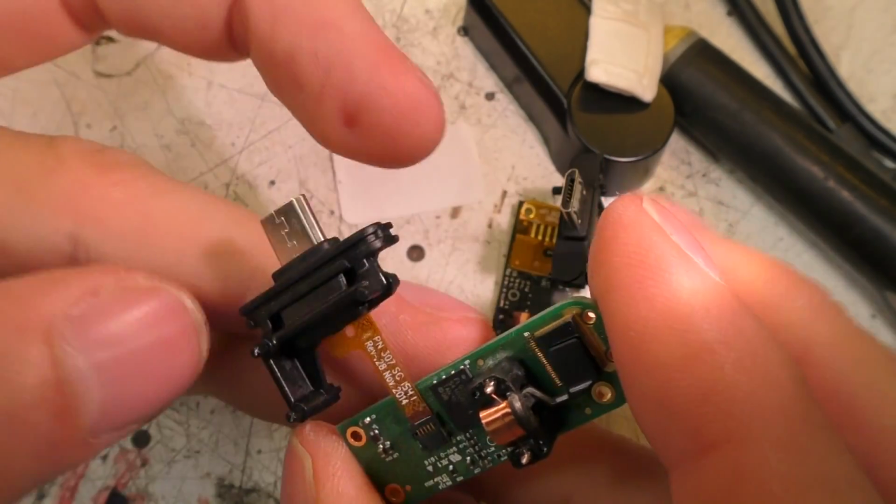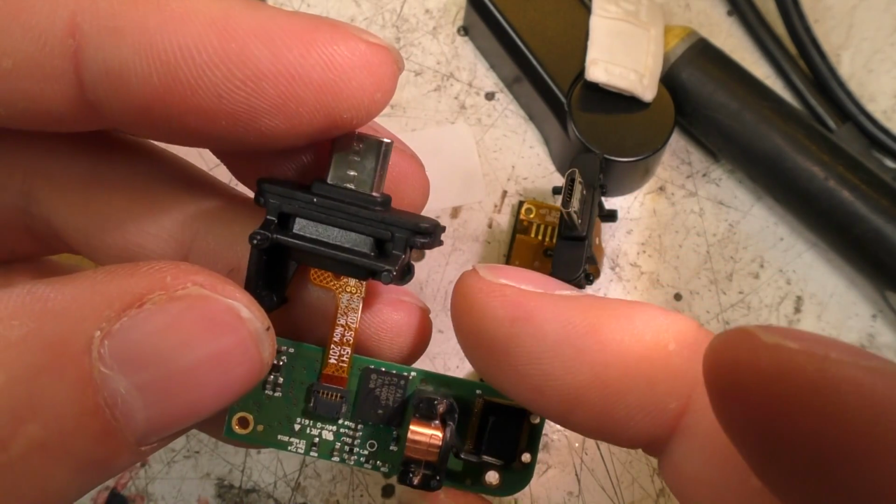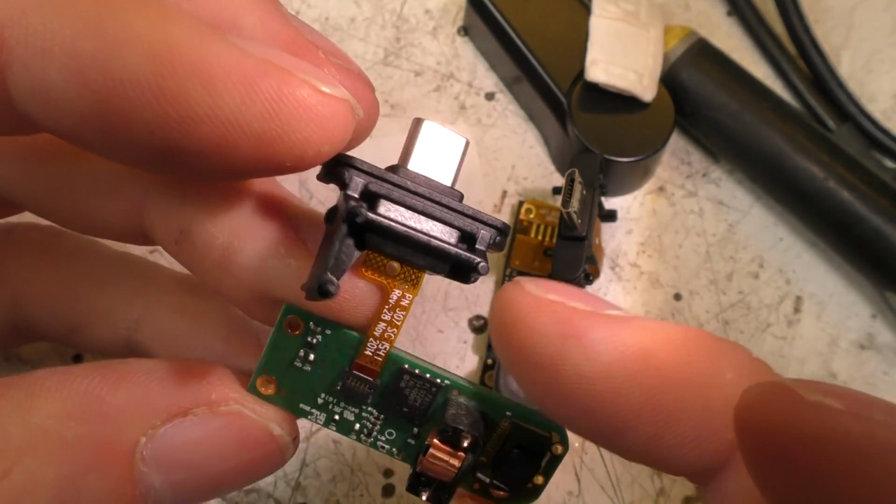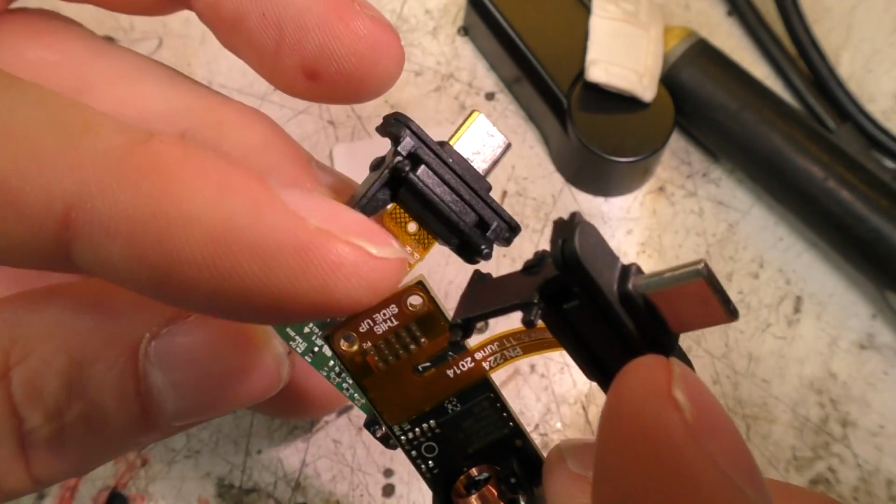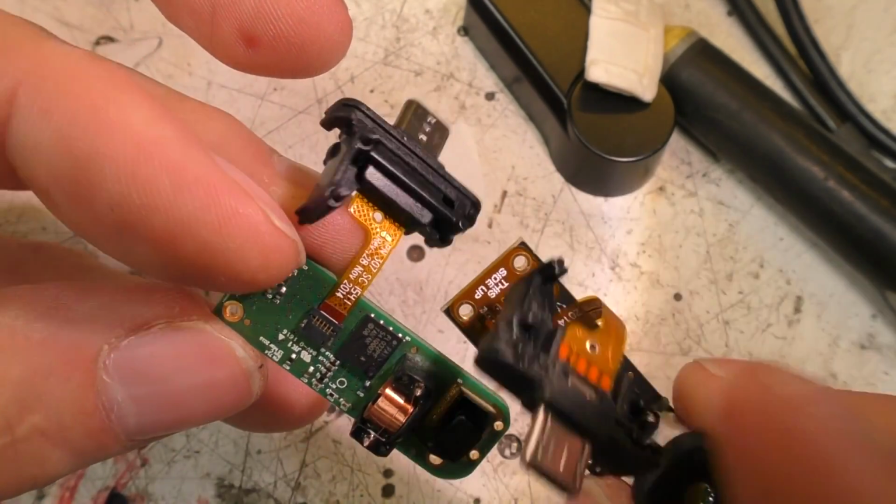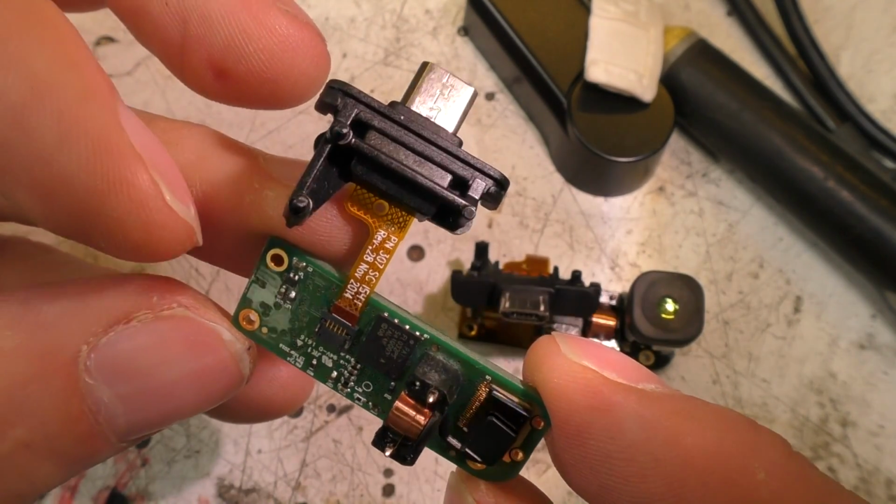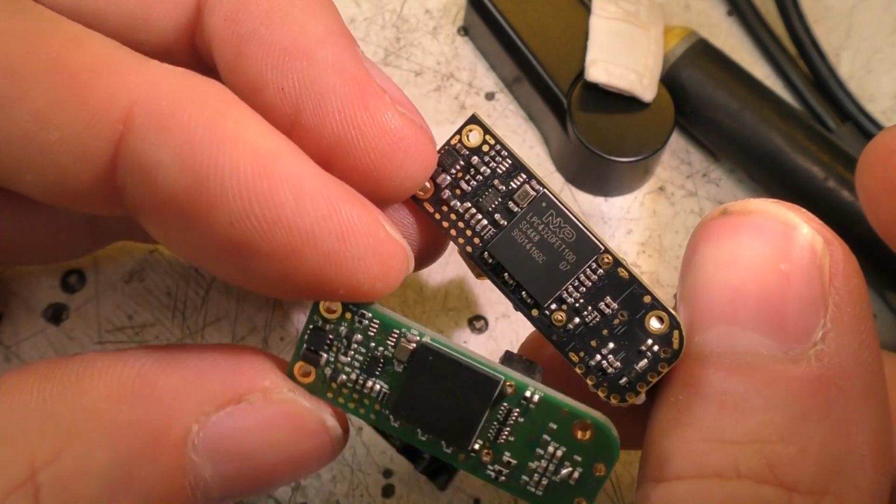So this one, it just goes down onto an FFC connector. So in principle, if you broke this connector, it would in theory be replaceable, although whether you could actually get the part or not is another matter. But at least it's potentially more repairable than the older one, which is a bit tricky because you'd have to unsolder this flex. Again, if you could actually get it. This chip on the back is just the serial flash for the program for the micro. So yeah, internally it's pretty much the same, just with a different sensor.